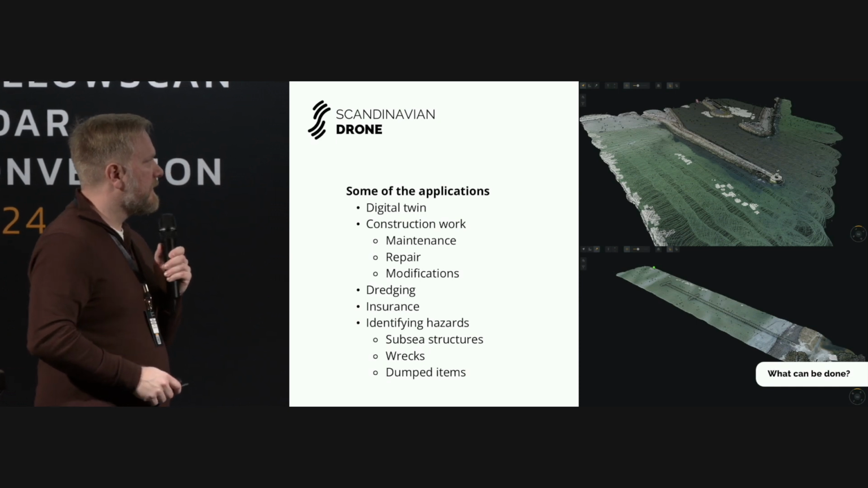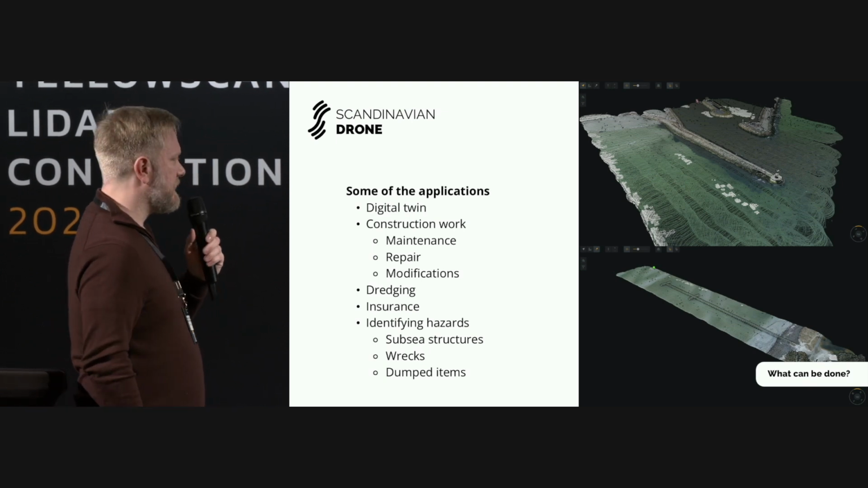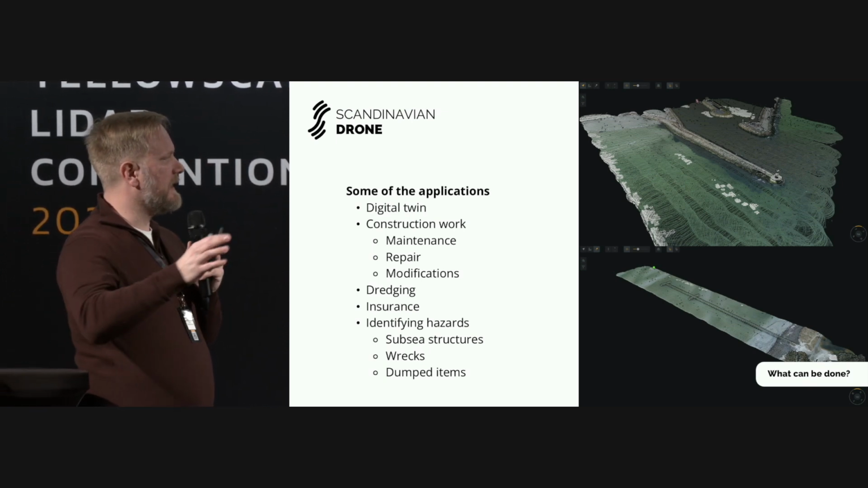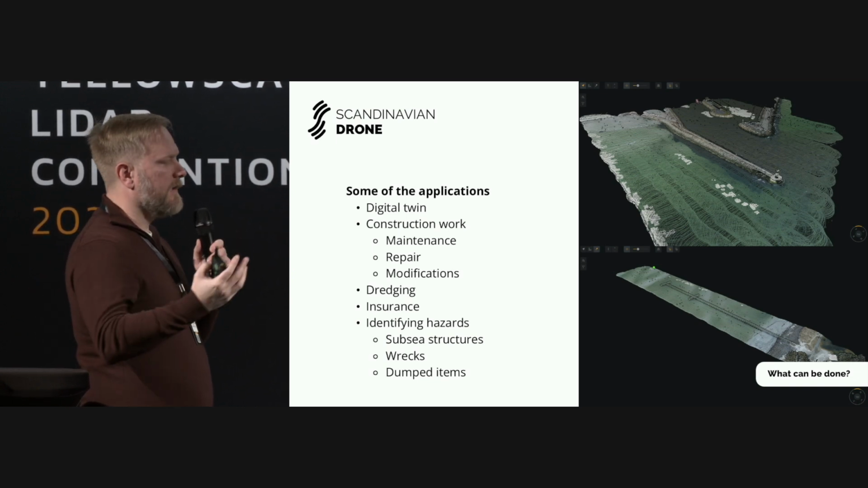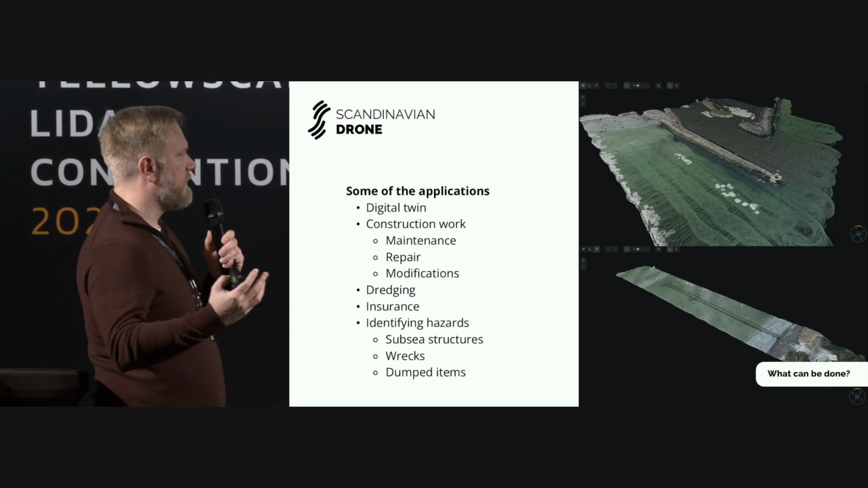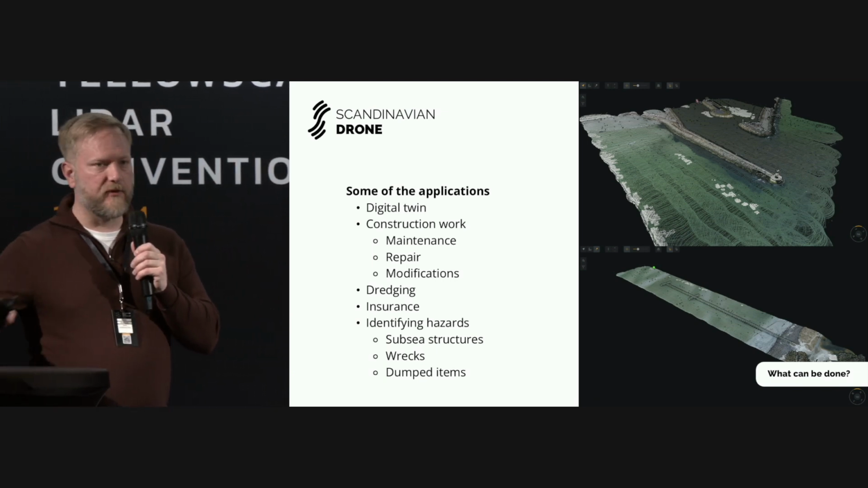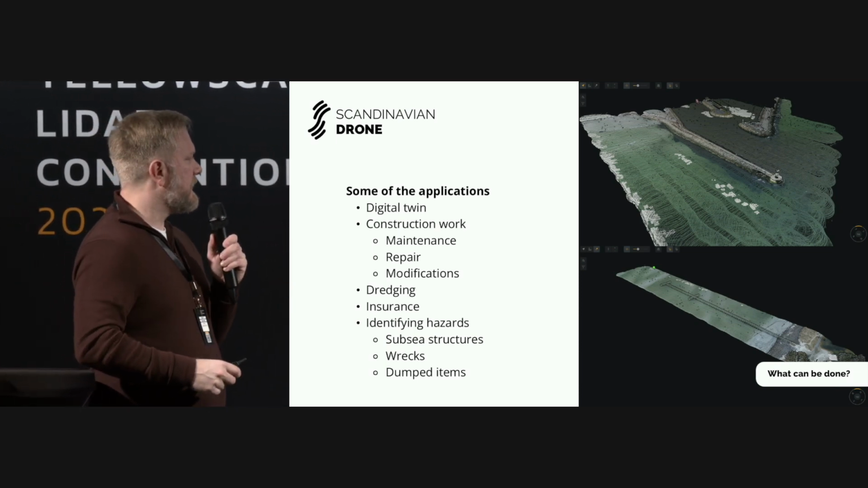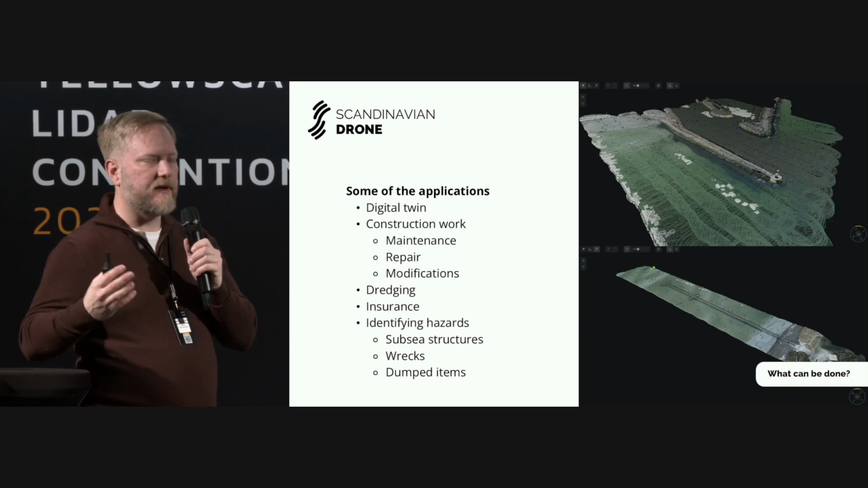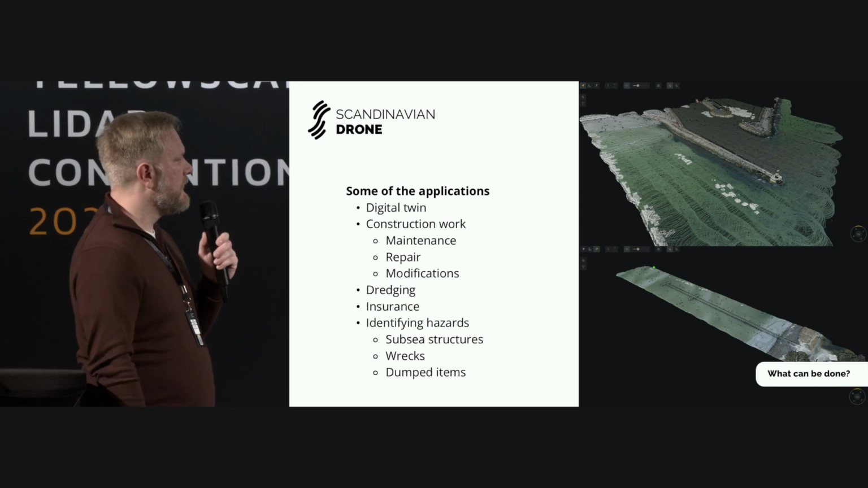So some of the applications to use it for in general in this type of scenario would say just creating a complete digital twin or digitizing the entire harbor and surrounding area. And for this, you can use it for a lot of things like construction work. If you're going to do maintenance, repair, or modify, rebuild something in the area, you have the perfect data to start working with that. Of course, a very natural thing to do is dredging in the area. So here you're going to get a lot of good before and after data for that.